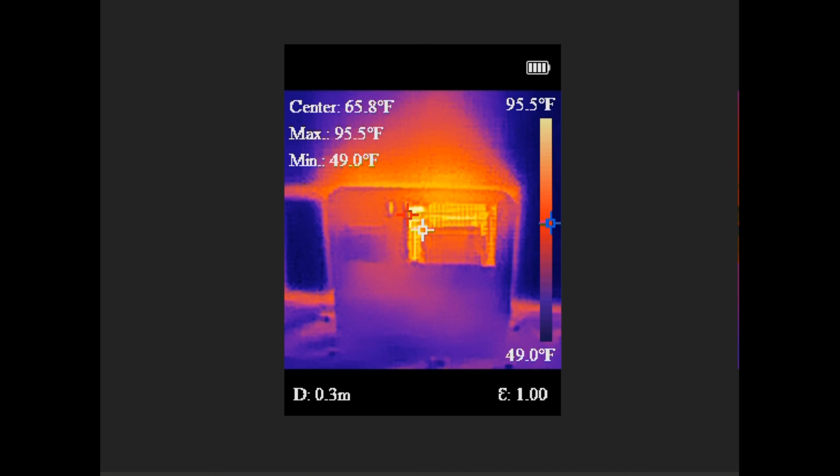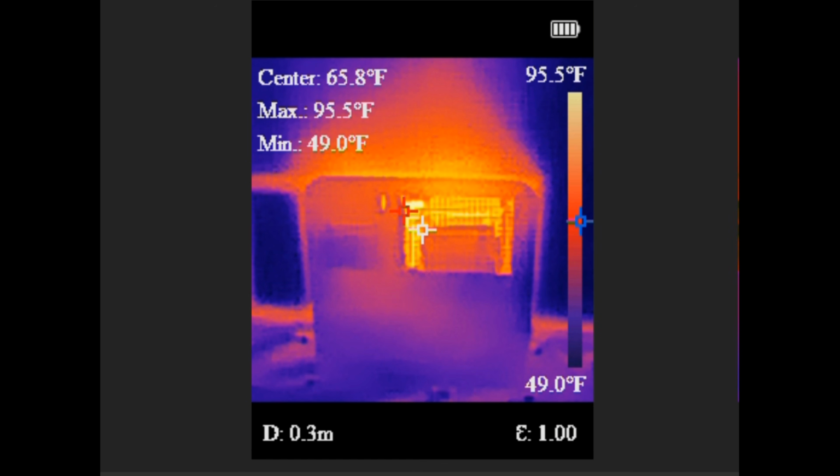Next, I went outside and took a shot at the water heater on the side of the RV. And it looks like it's kind of finished its cycle and it's just kind of run a little bit warm in there.